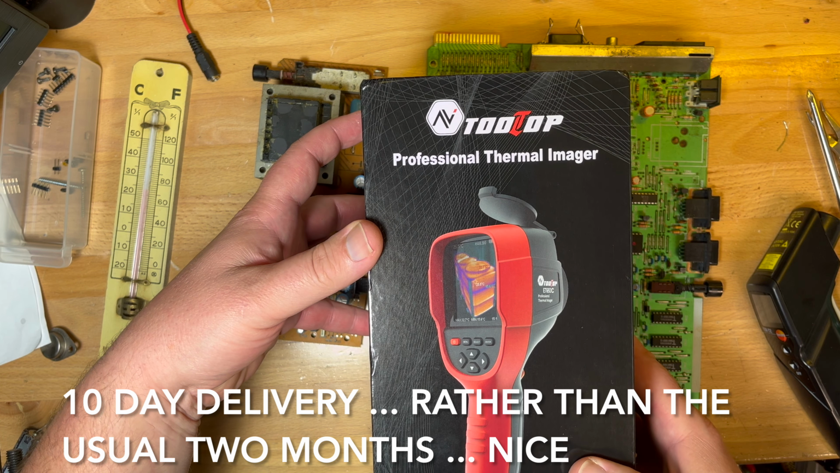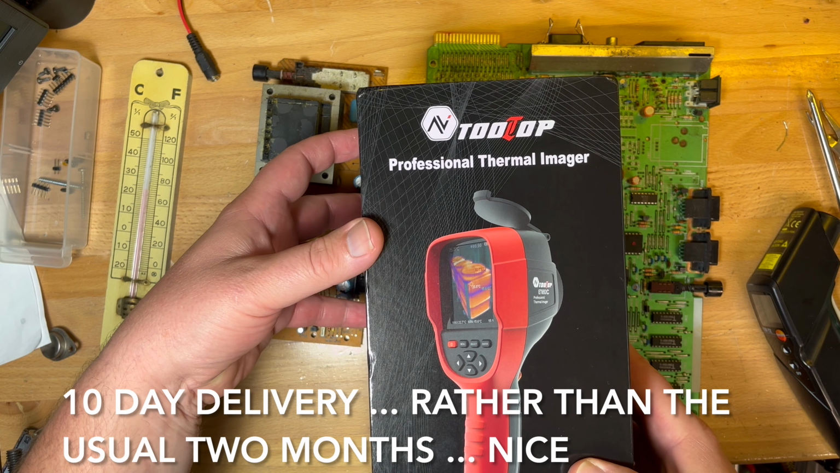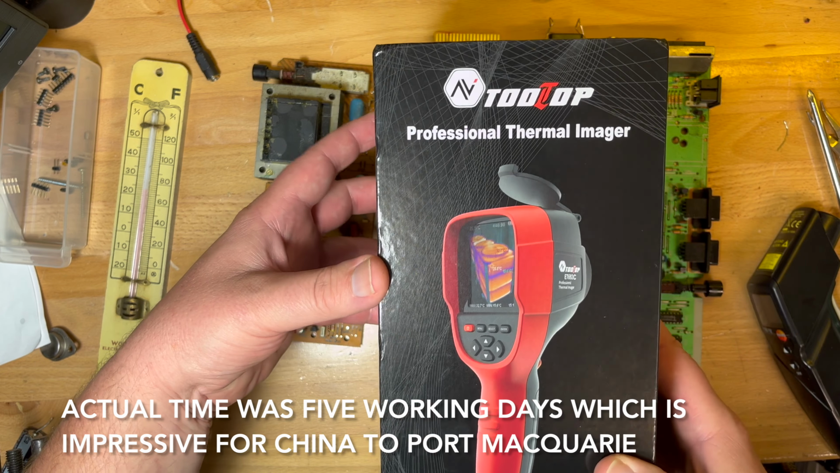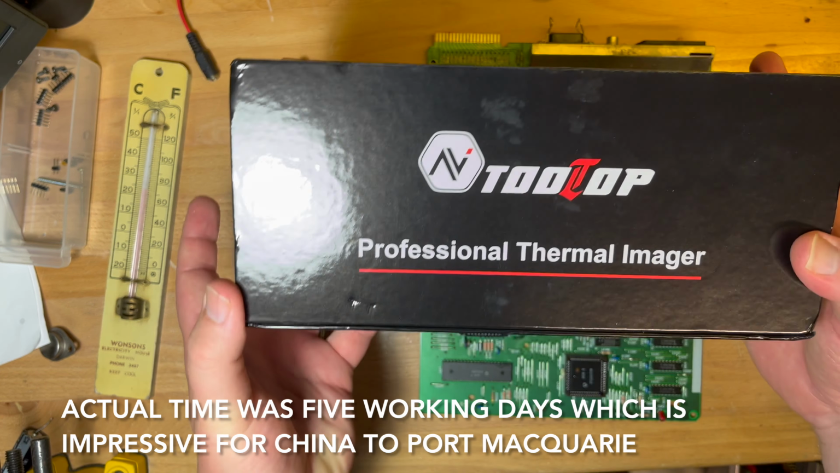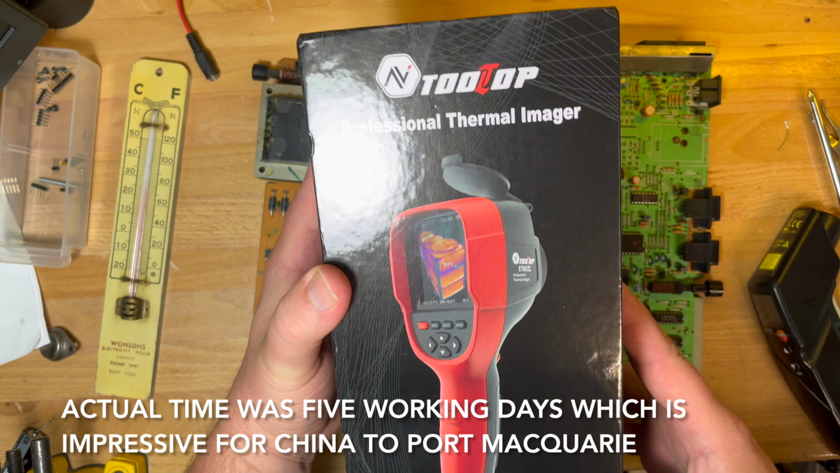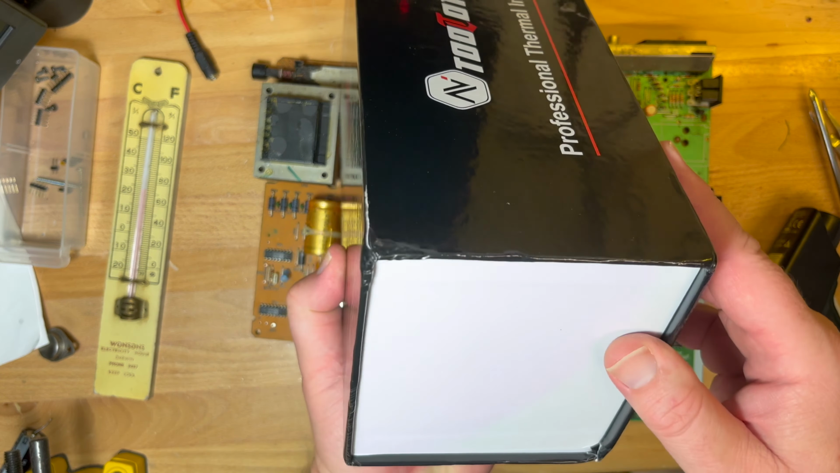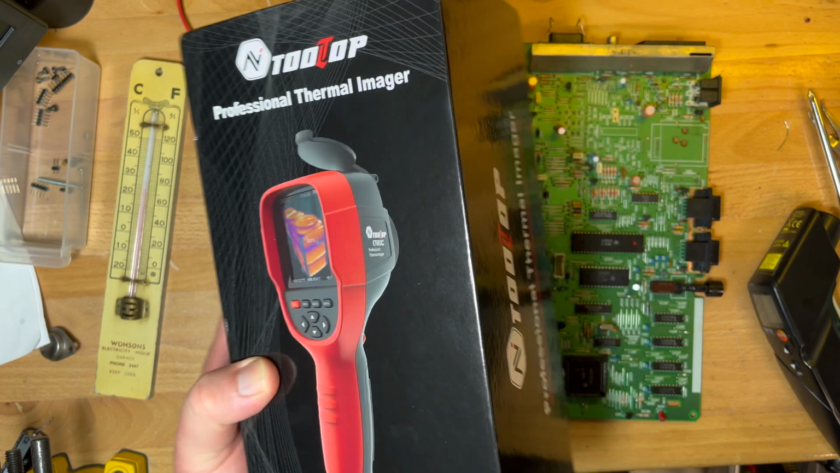I'm pretty impressed by that because I ordered it last week. Normally you're looking at 2 months from China, but that was one of these 10-day guaranteed deliveries. It's got good reviews as well, so I thought I'd give it a try for 200 odd dollars. So let's open it up.